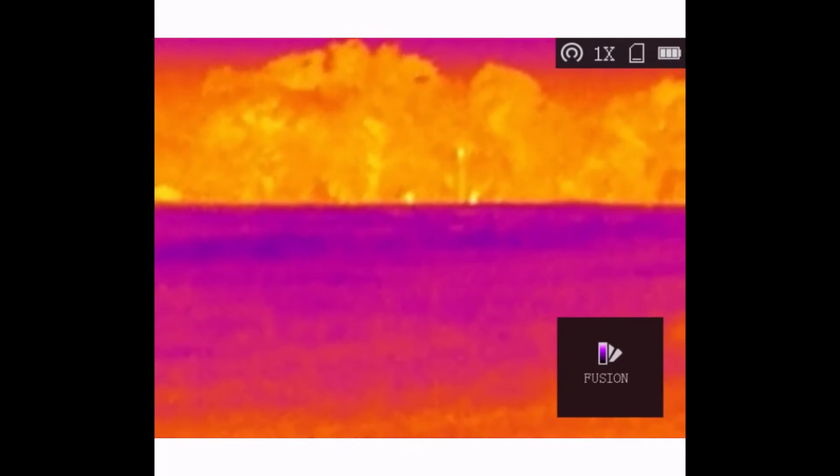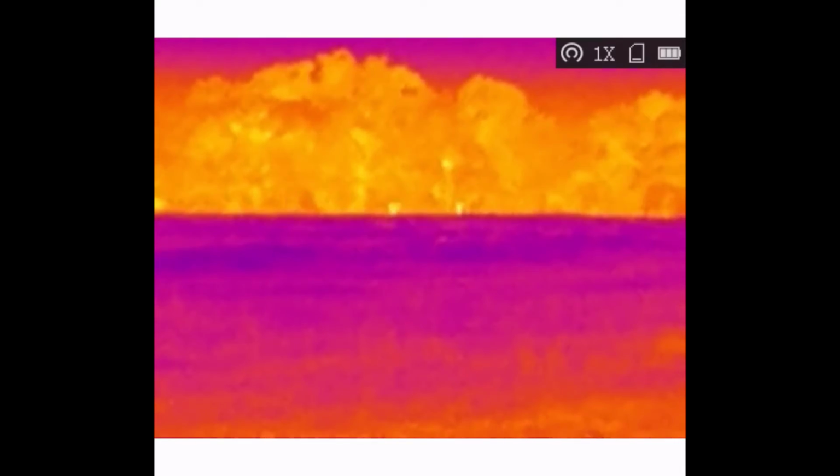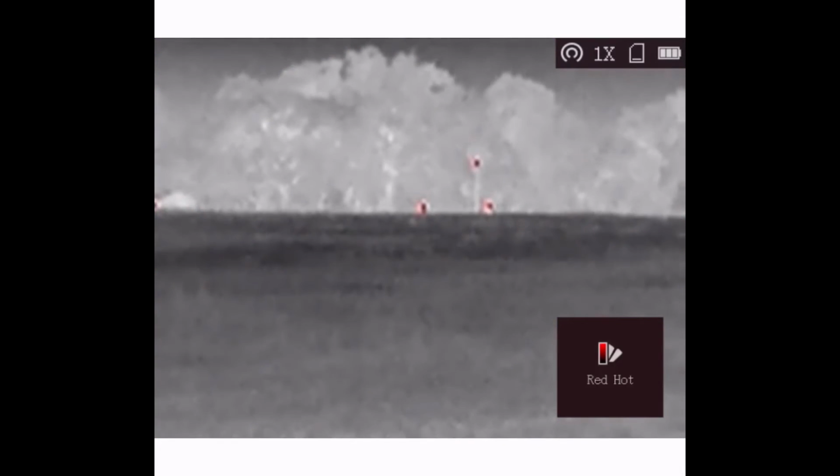So that's diffusion, that's 2x zoom, that's 4x zoom. Obviously, every time you zoom, you lose your clarity by 50% because it's a digital zoom. That's the red hot, that's 2x zoom and 4x zoom. And that is pretty cool. 200 yards, not a problem to see those.